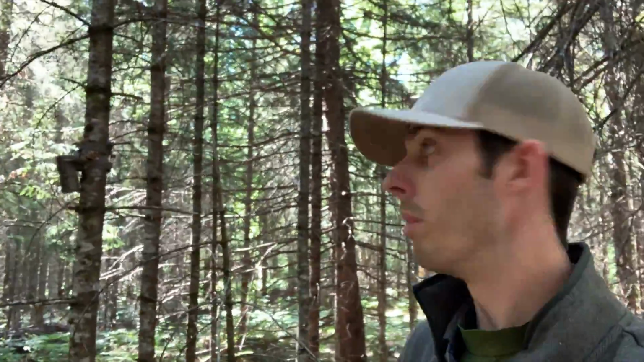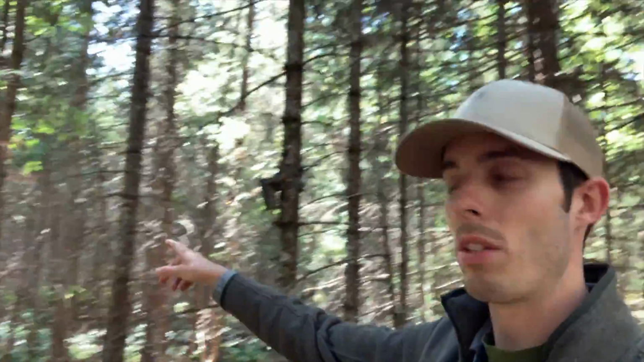So I got both cameras out. I got one right there that's facing a signpost rub, which is right there. And so that makes two trail cameras out. They're about 100 yards away from each other. Both on signpost rubs. This one's on a single signpost rub, but there's a nice path through here and there's some scrapes too and some other rubs. So it's a good spot.